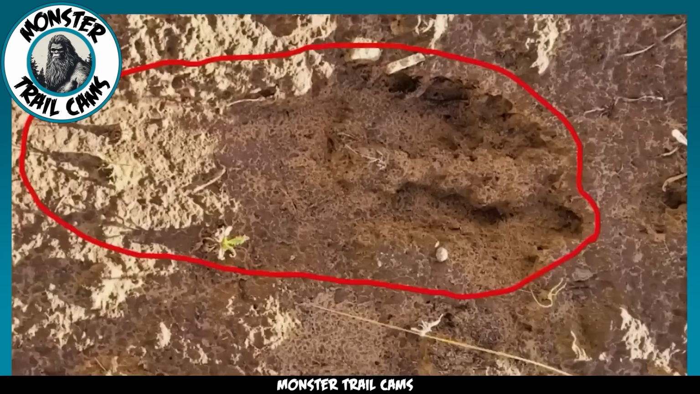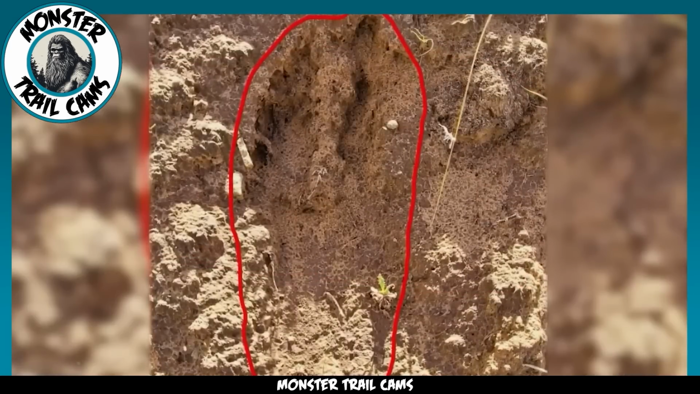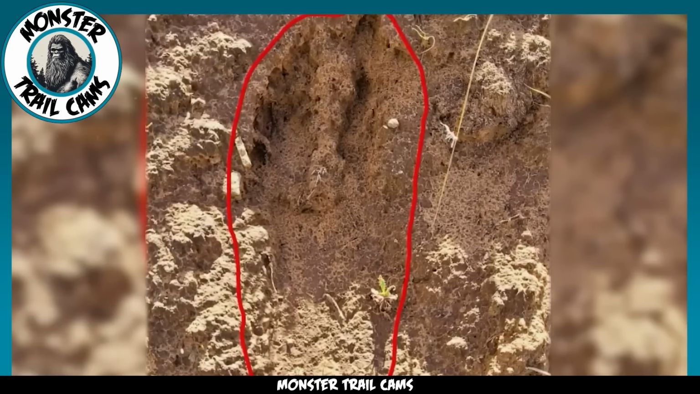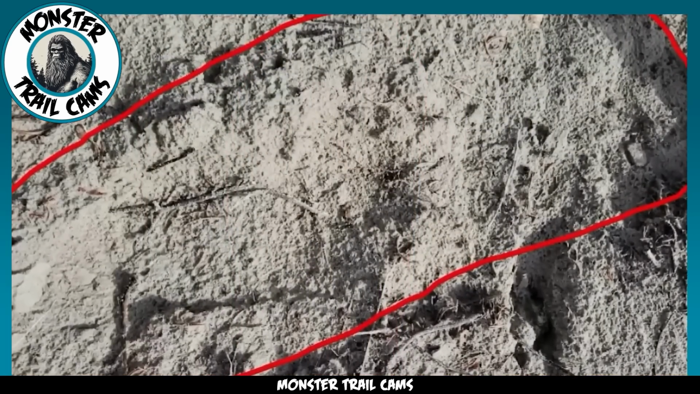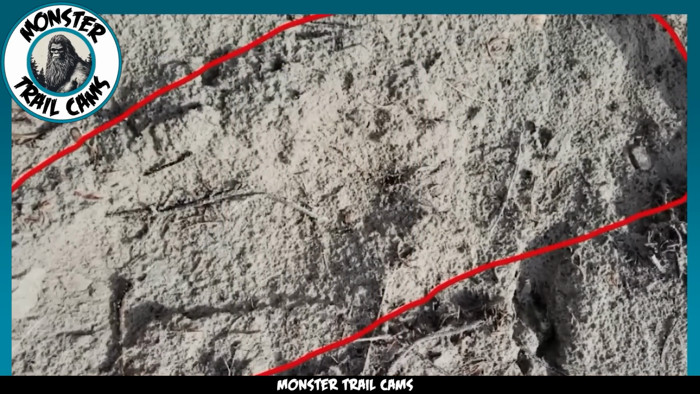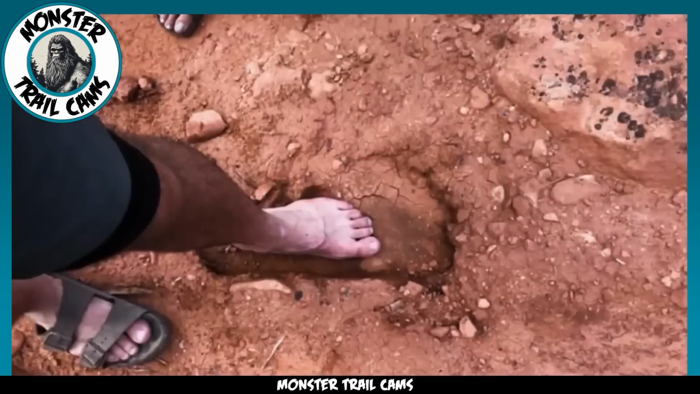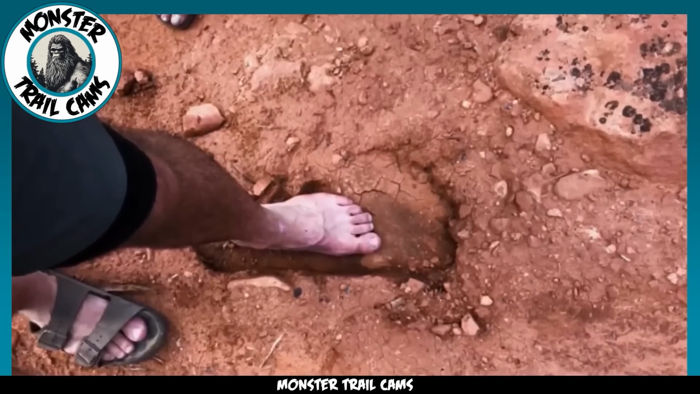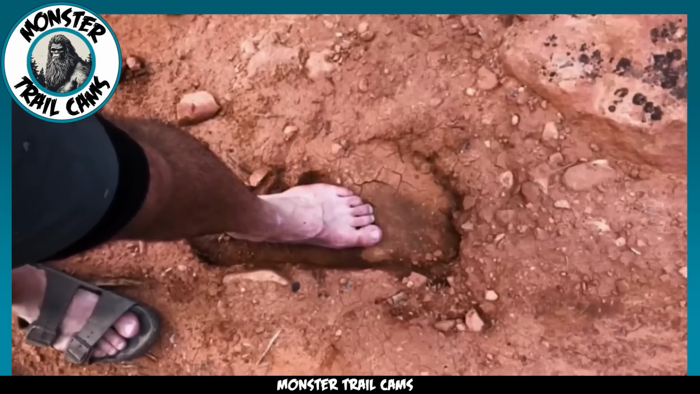Now, let us examine these photographs with a discerning eye. The hikers, unfortunately, did not have the means to accurately measure the tracks at that moment. However, through photo comparison and analysis, it is estimated that the footprints measure an astonishing 18 to 22 inches in length. What's even more intriguing is that upon closer inspection, one can discern the faint but unmistakable outline of toes.